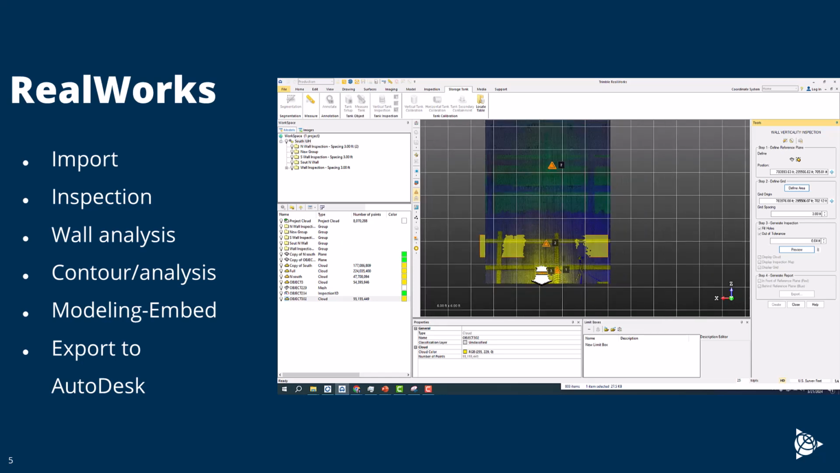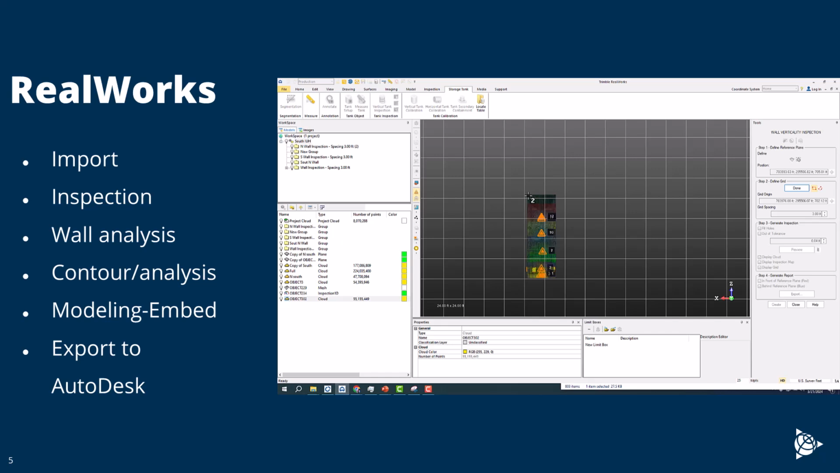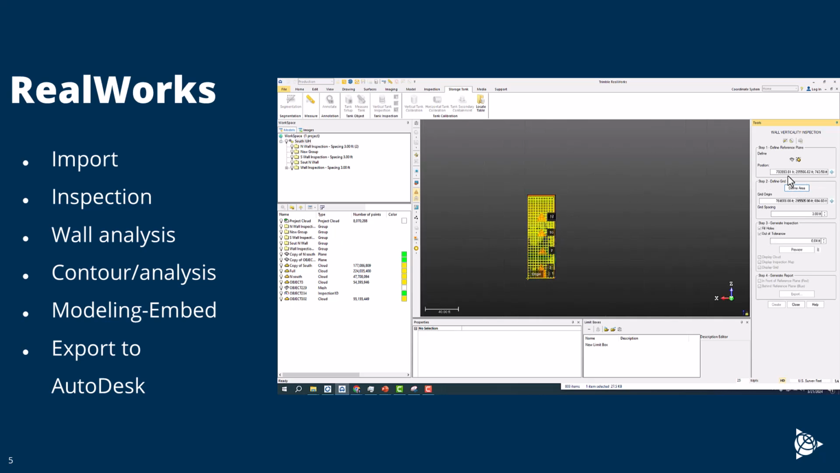So we define that plane for that small section, and then we'll actually do the analysis running all the way up to the entire core. So I got my positioning, vertical plane running up, and then a grid spacing of 3 feet. Anything outside of a half an inch is going to be out of tolerance, but I can actually run the inspection here to preview it. And so it's going to run that analysis, turn off some of these.